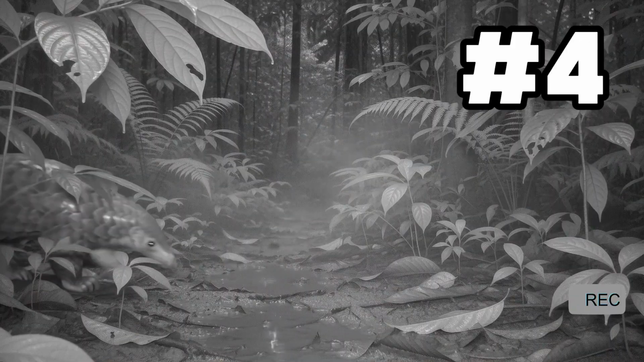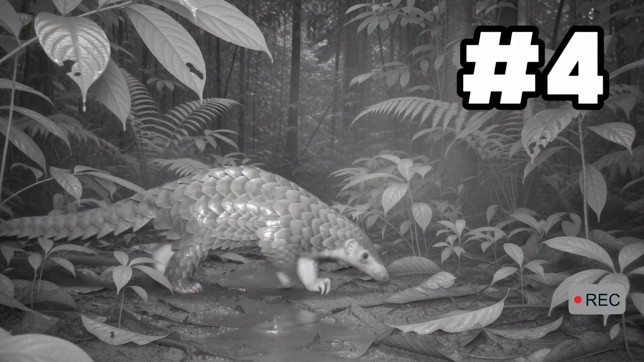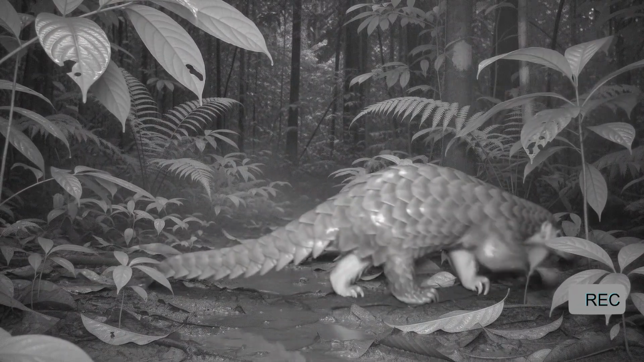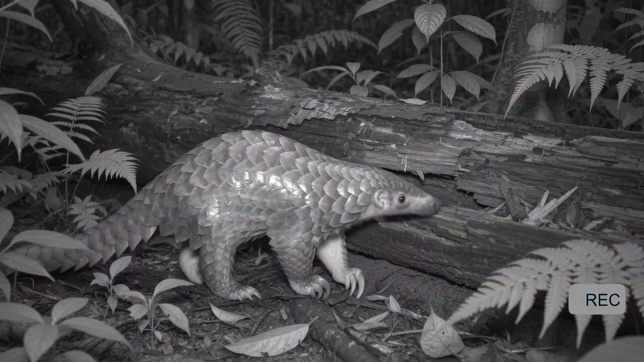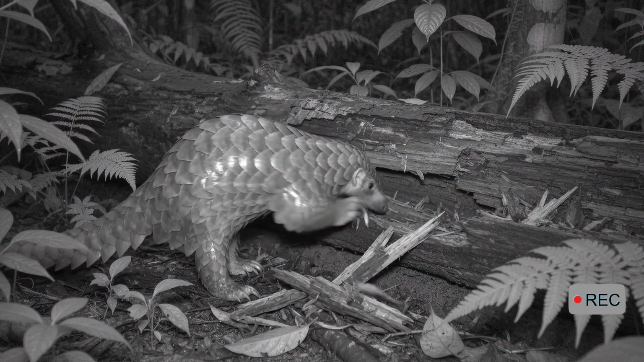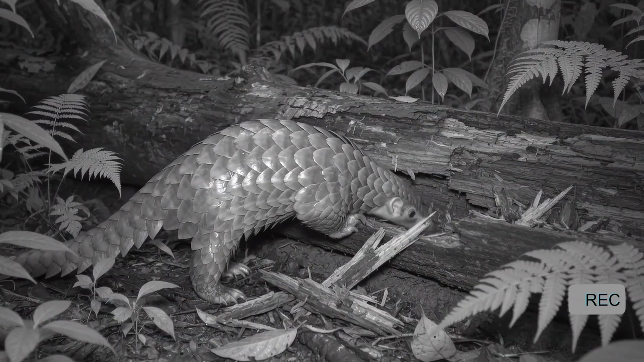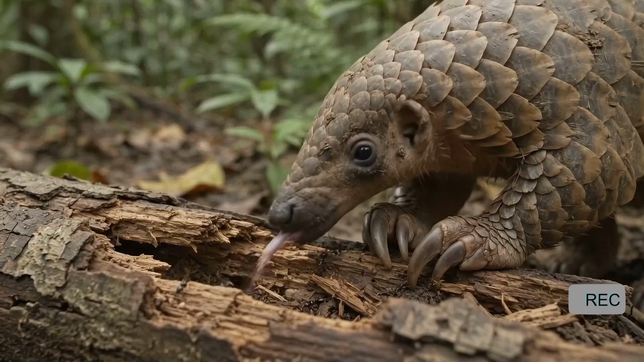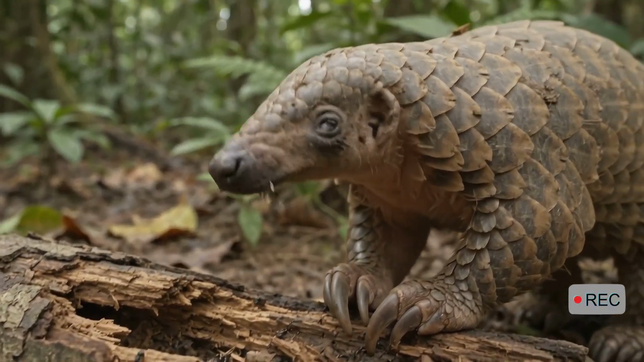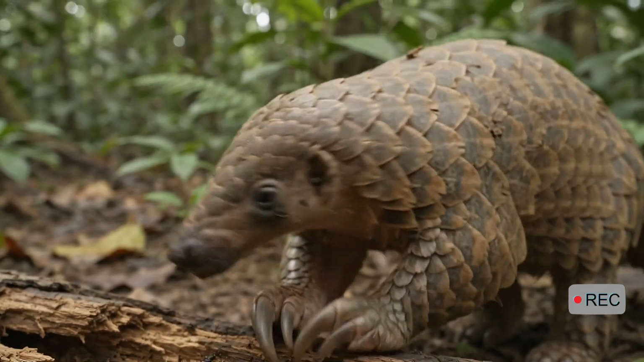At number 4, a camera records an animal many people have never seen alive in the wild. The pangolin is the only mammal covered in large protective scales. It moves slowly across the trail, searching for ants and termites. When threatened, a pangolin curls into a tight ball, using its scales as armor. Its secretive nocturnal behavior makes it difficult to study. That makes every clear recording valuable to researchers trying to understand and protect the species.